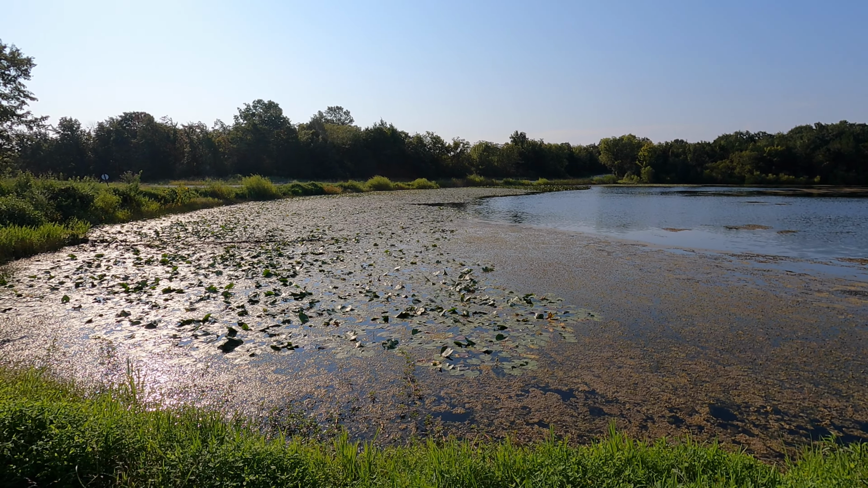Humminbird does have a big 350-page Helix operations manual that goes into a lot of the information I'm about to tell you. It's another great reference to use if you have more questions or just want to learn more about the unit.